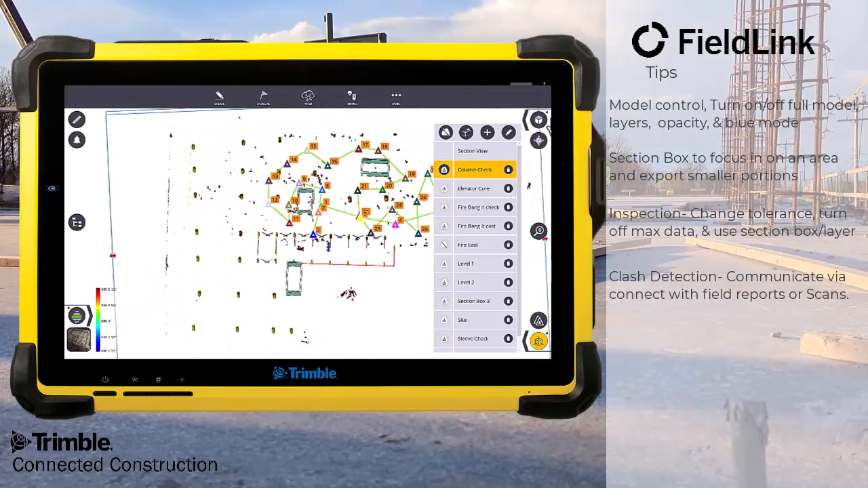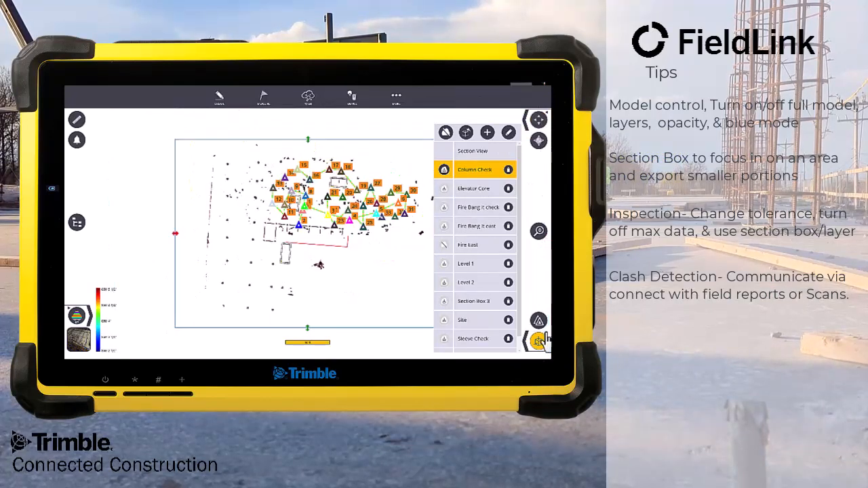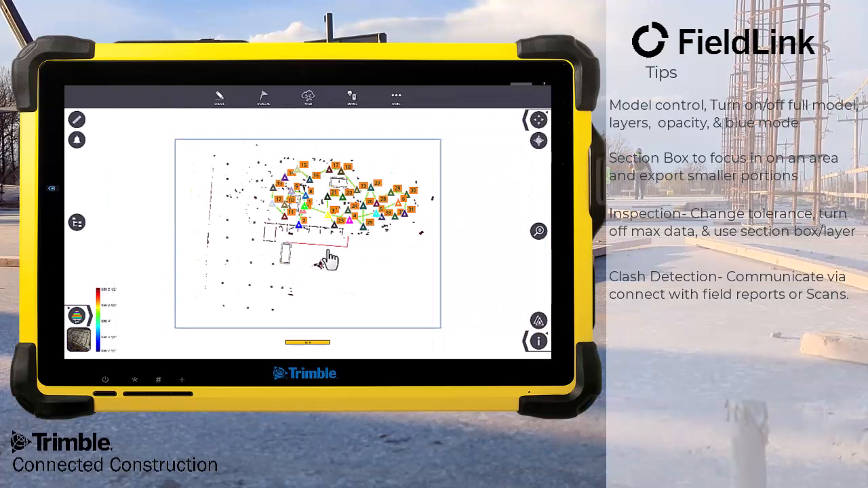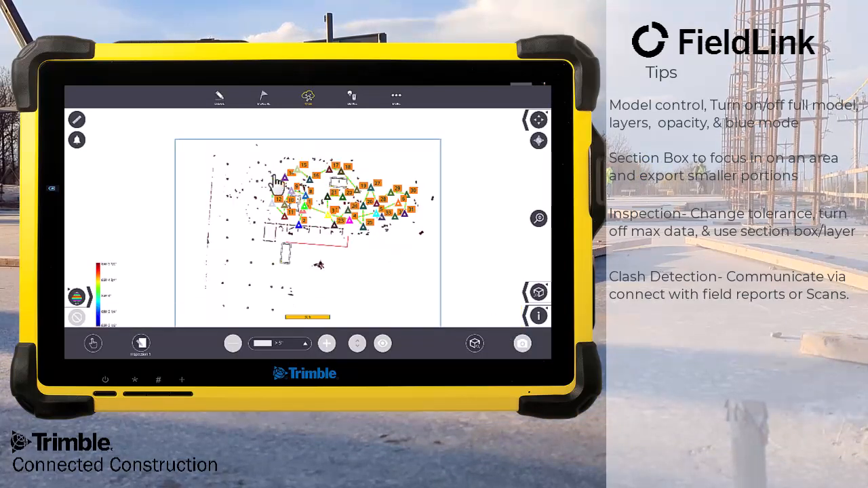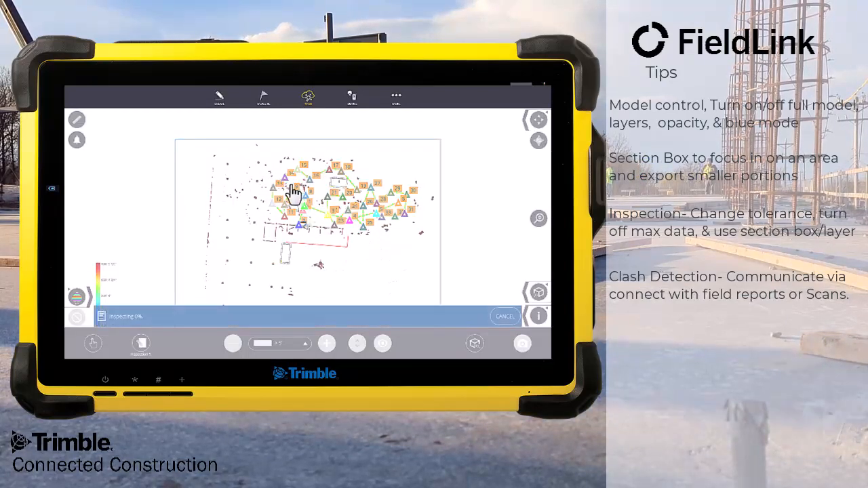So for these 30-ish scans, about 2 minutes to scan, actually a little less, you're about an hour for collection, and you can see how quickly this analysis can be done, which is in a few minutes, as you see here. So we'll run that inspection one more time.